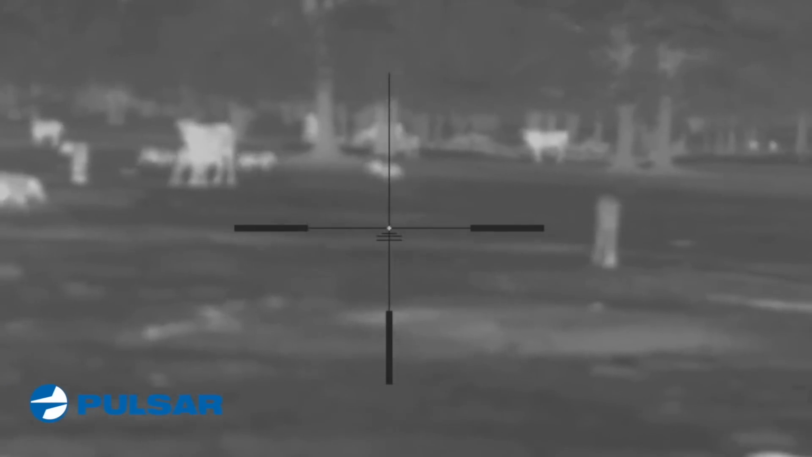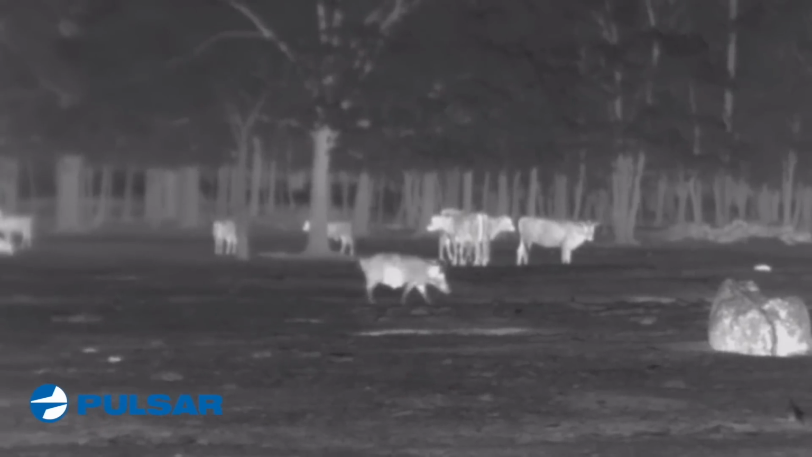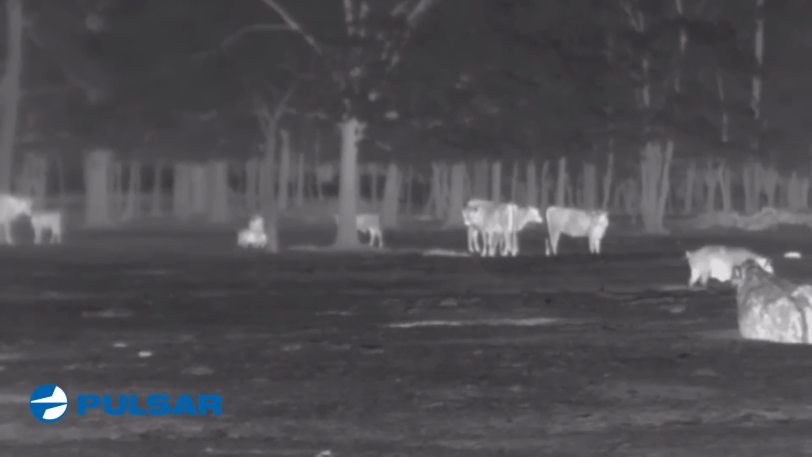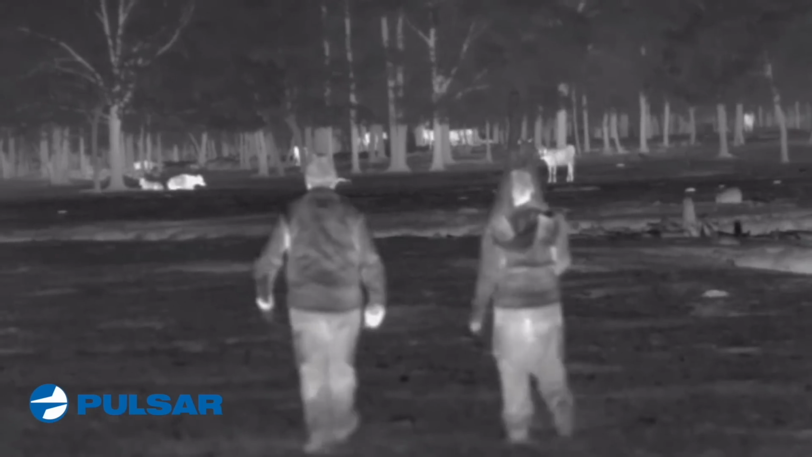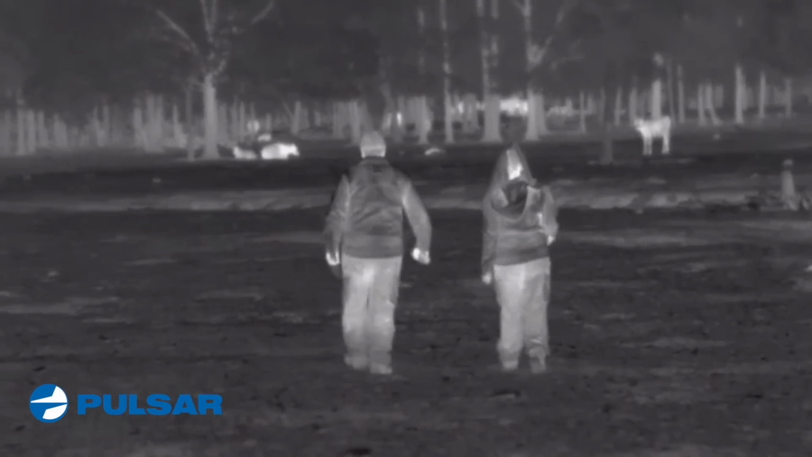There's blood coming out. Yeah. Just watch it. He's slowing down. He's down, he's down. Yeah, he's down now. The cow's over there saying, what in the heck happened to you? Wow. Let's go get him. Yeah, he ran about 100 yards or so. I can see him plain as day, too.